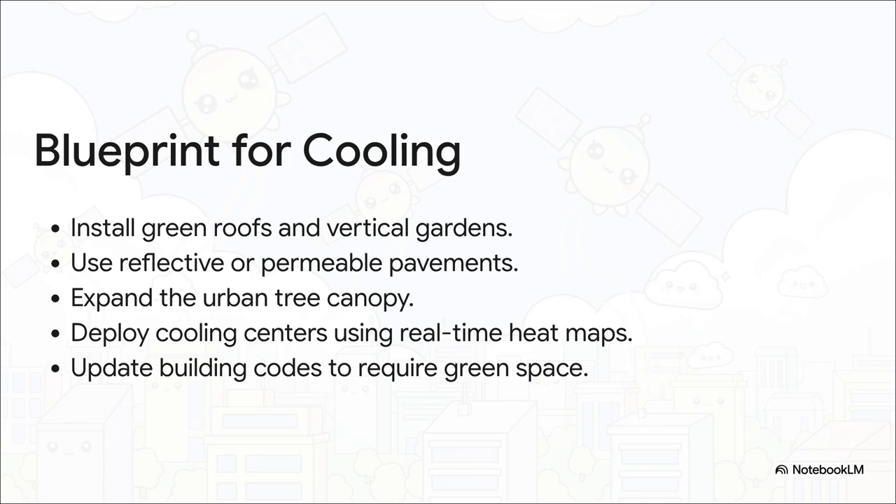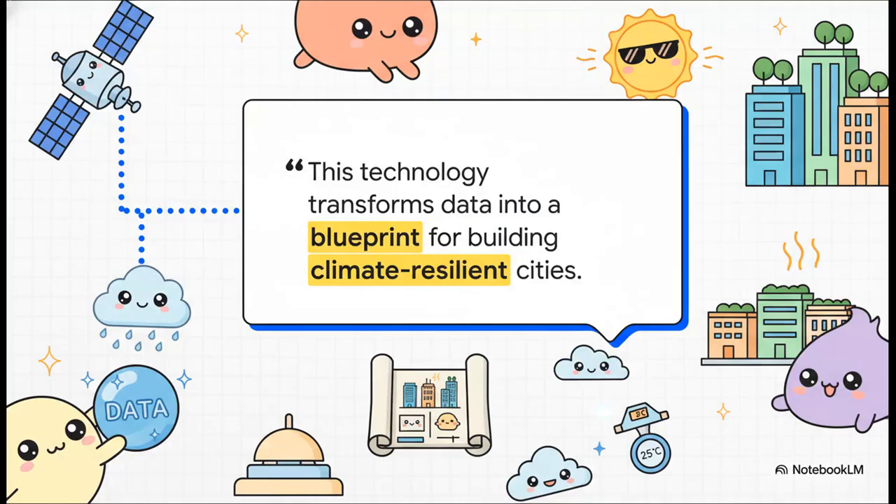And we have a whole toolbox of solutions ready to go. We can install green roofs, use reflective materials, plant more trees. We can even use these maps in real time during a heat wave to send help where it's needed most. And with new satellites coming online, we'll get these updates almost daily. It's a total game changer. It really all boils down to this. We're not just mapping problems anymore. We're taking that raw energy data from space and turning it into a practical, scientific blueprint to build the climate-ready cities we so desperately need.